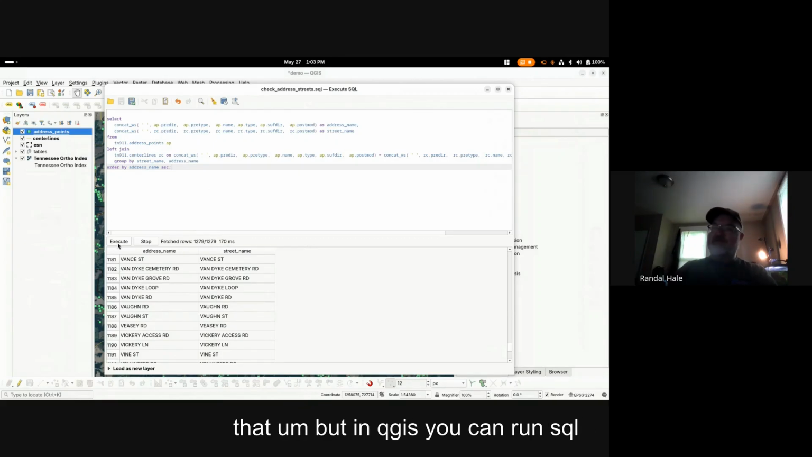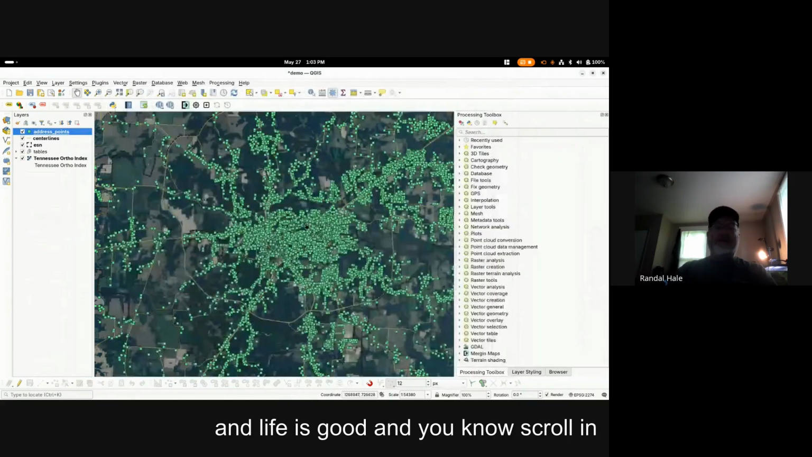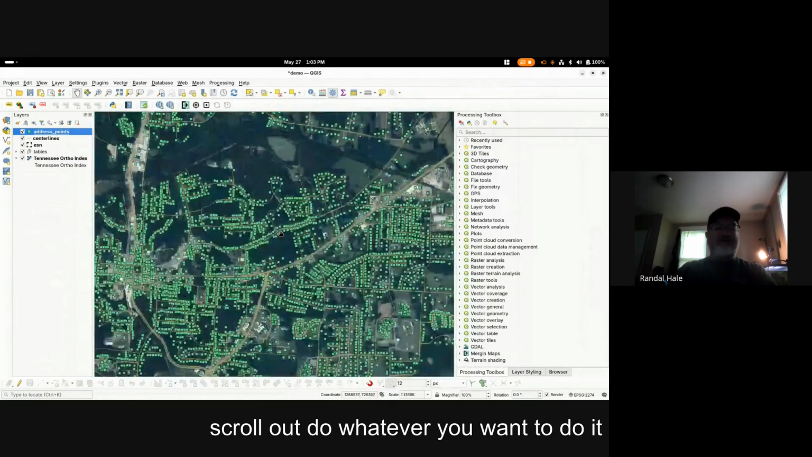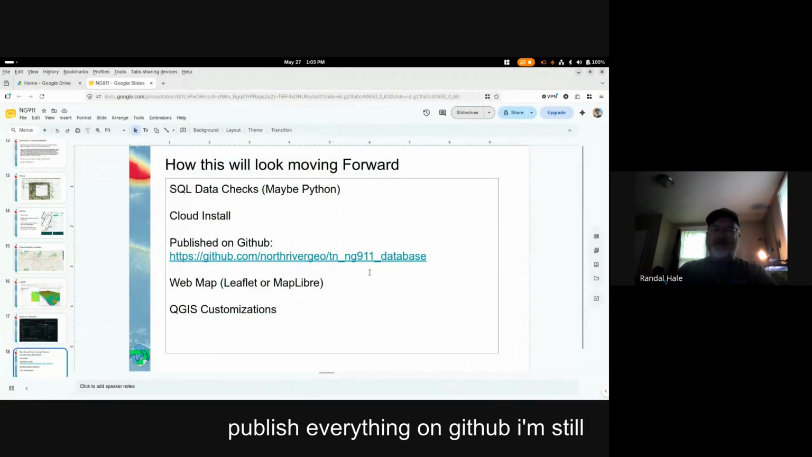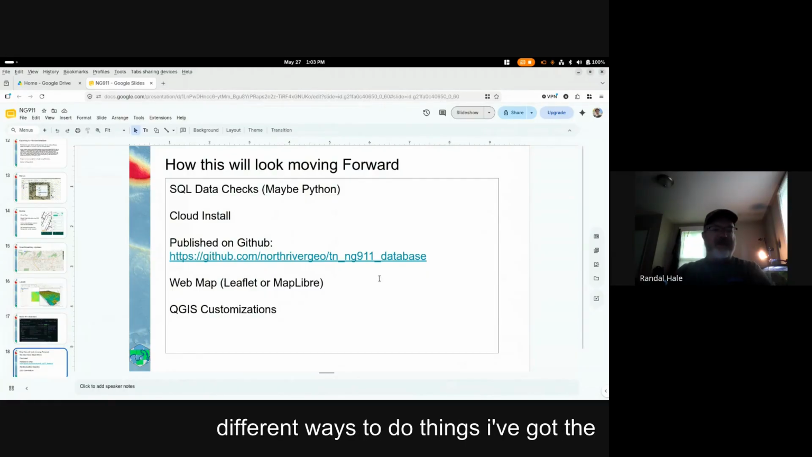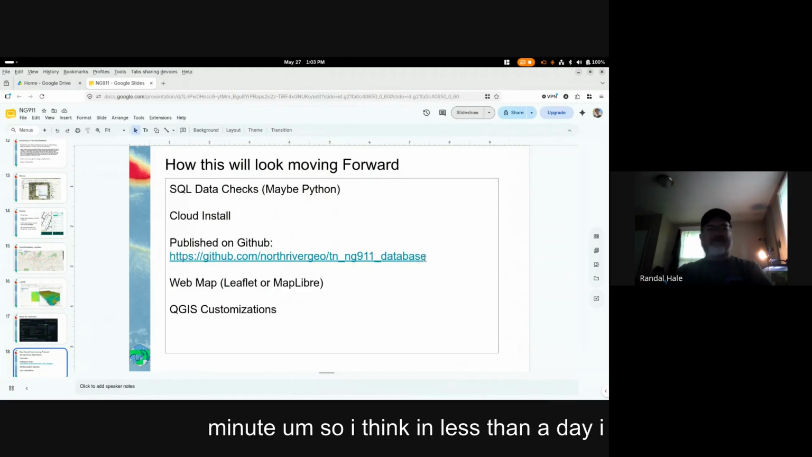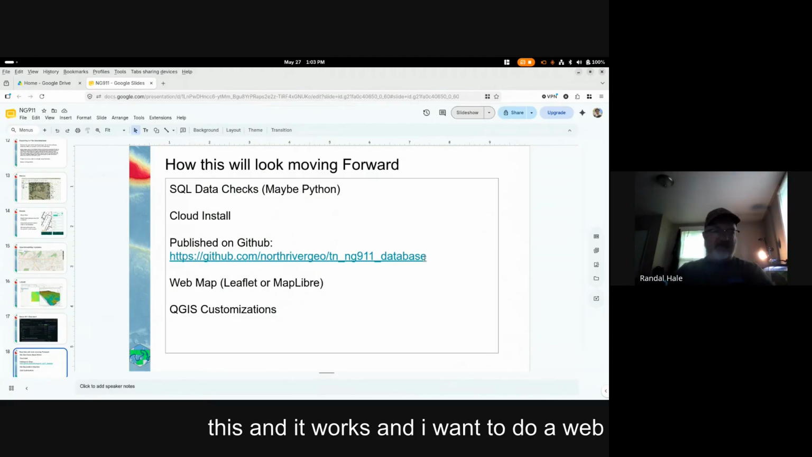But in QGIS, you can run SQL against the database, and everybody's happy, and life is good. And scroll in, scroll out, do whatever you want to do. It just makes things so much easier. Again, publish everything on GitHub. I'm still updating stuff. I'm still figuring out different ways to do things. I've got the install of the database down to about a minute. So I think in less than a day, I can take the Tennessee data and migrate it out of your current commercial stack into this, and it works.